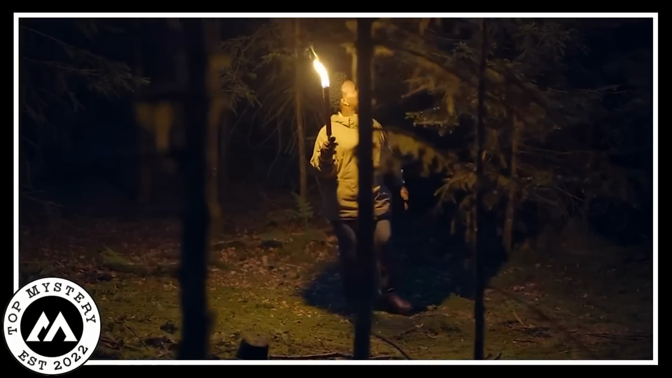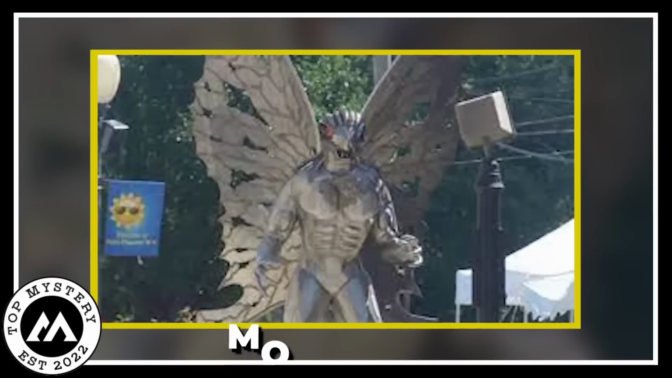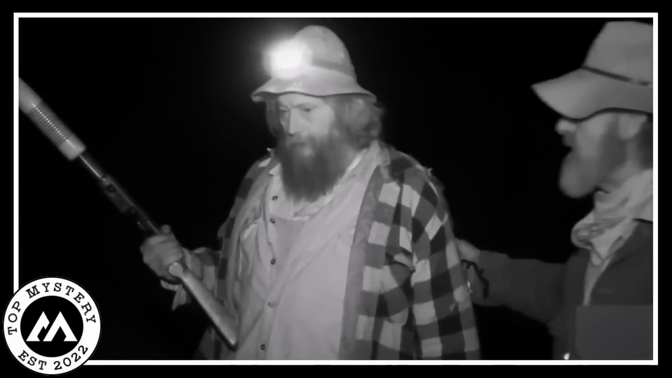On a dark and spooky night, a group of courageous investigators set out on a thrilling adventure to find the mysterious beast known as Mothman. Armed with flashlights and a sense of curiosity, they ventured into the creepy forest, guided only by the faint light of the moon. As they moved deeper into the dark, their hearts pounded with both excitement and fear. Every rustling leaf and hooting owl sent shivers down their spines, but their determination held them steady.